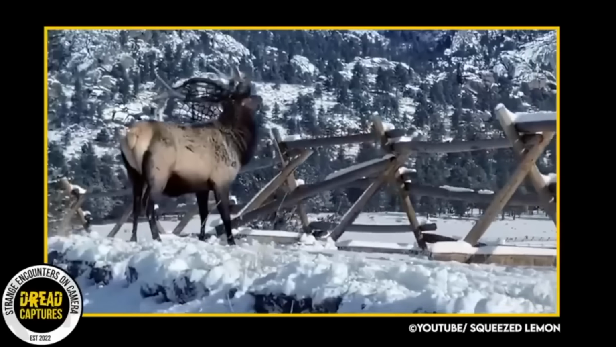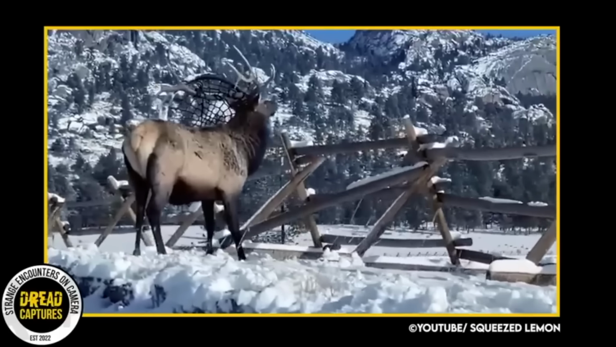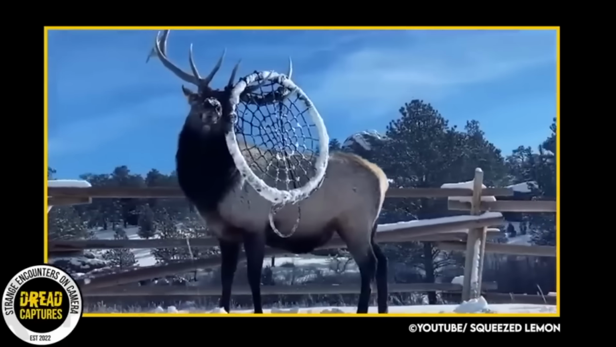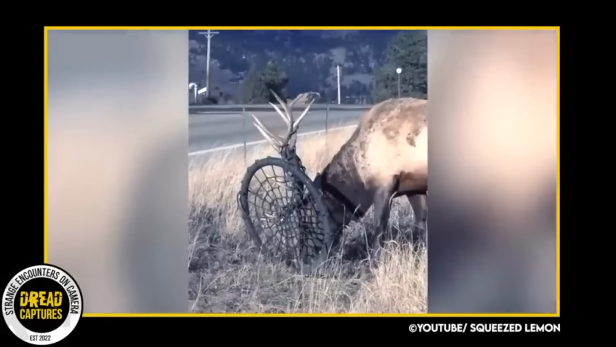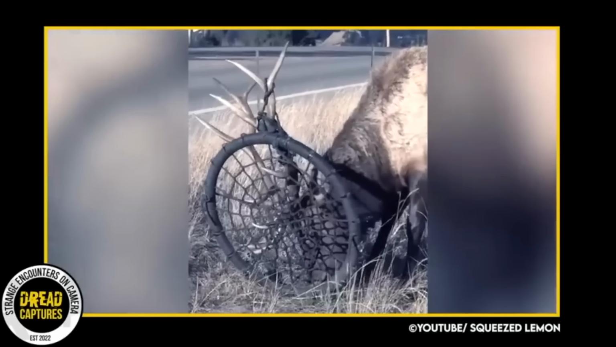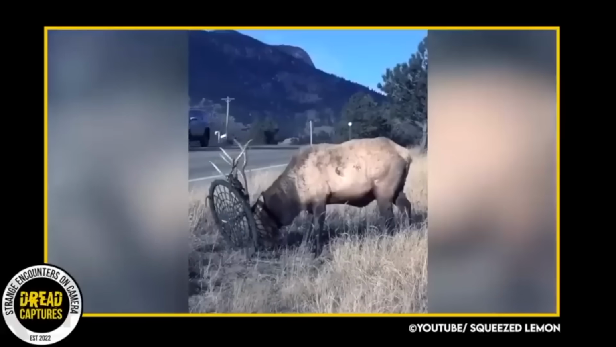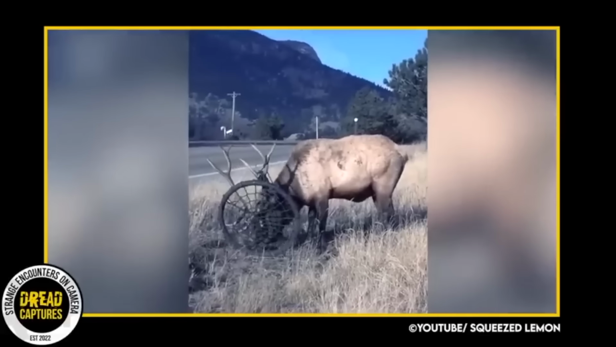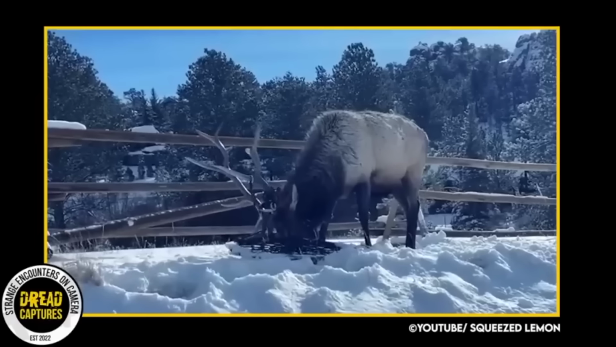Residents of Estes Park, Colorado became alarmed when they started seeing an elk with a mesh swing stuck in his antlers. He had been spotted a few times over a span of weeks. A local Facebook page was the first to put it on paper and reported the elk appeared to be in good health, but the swing seemed to be causing the animal some discomfort.